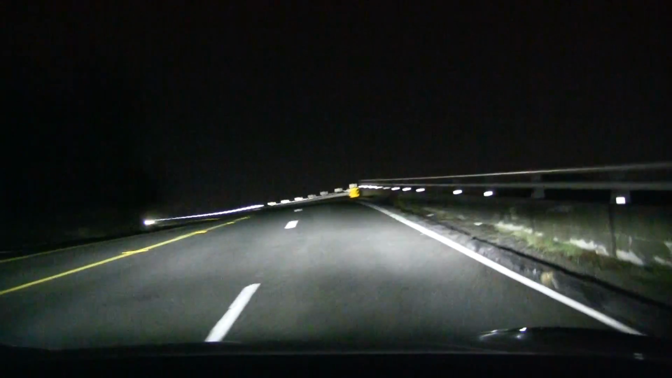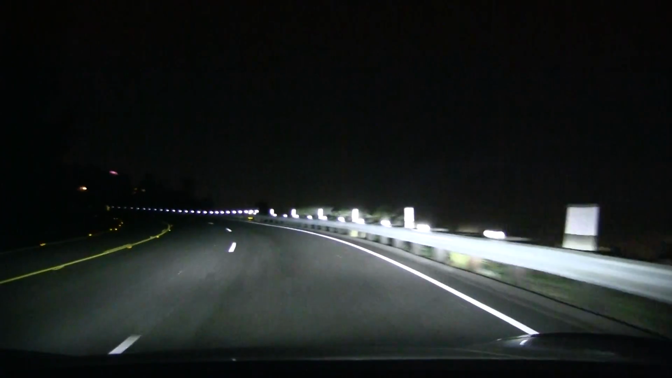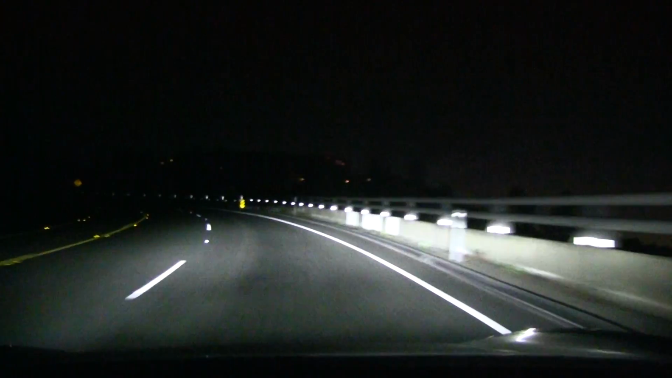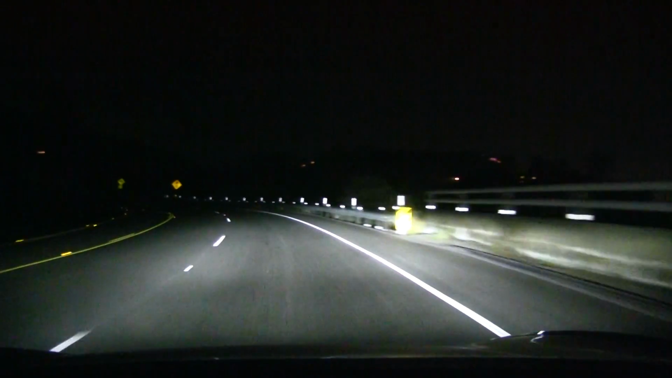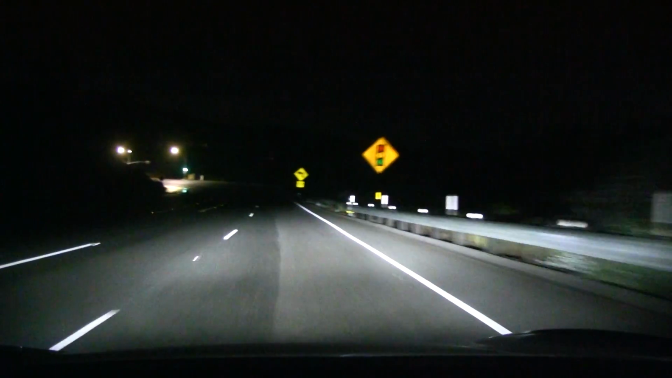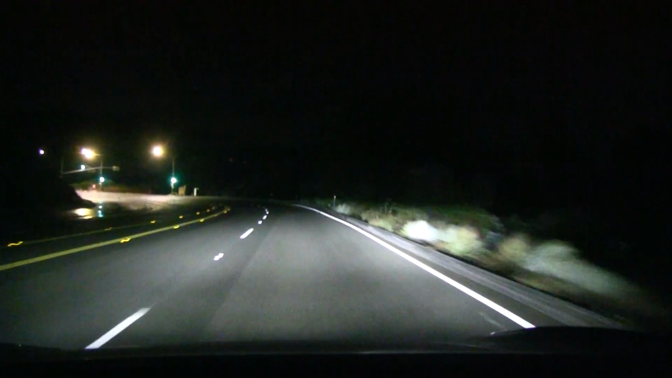So you see, the earlier Model 3s were criticized for not having good high beams, right? And then supposedly Tesla changed that to give it stronger high beams, stronger headlights. And we're going to test it. I got the impression that they were pretty nice and solid.